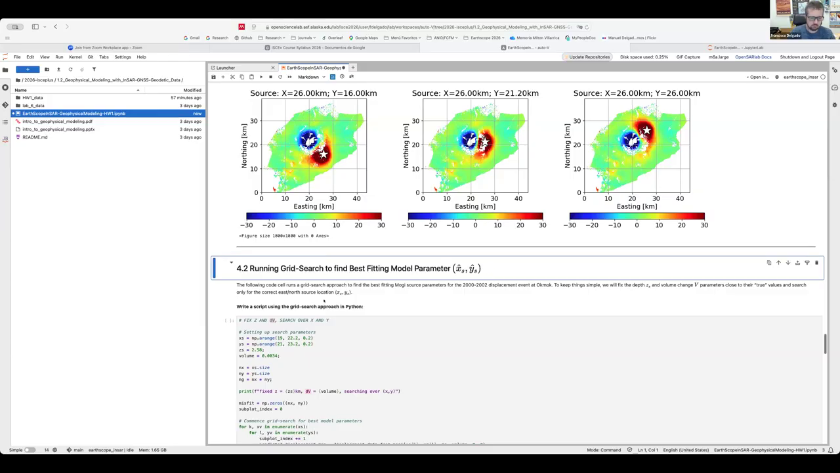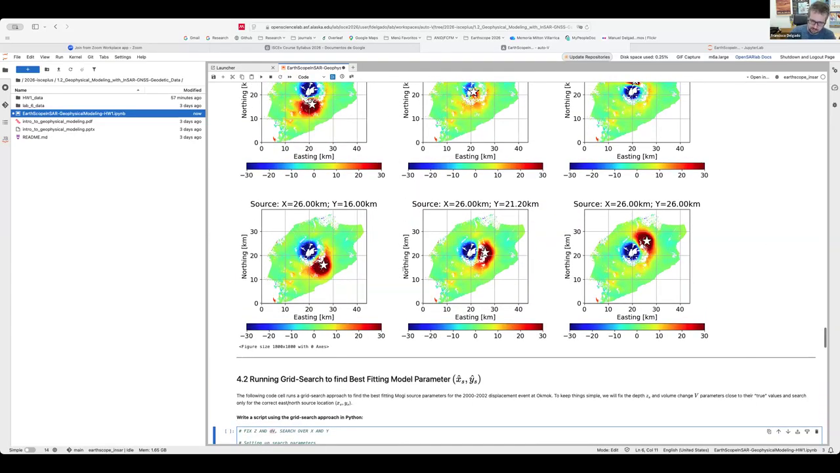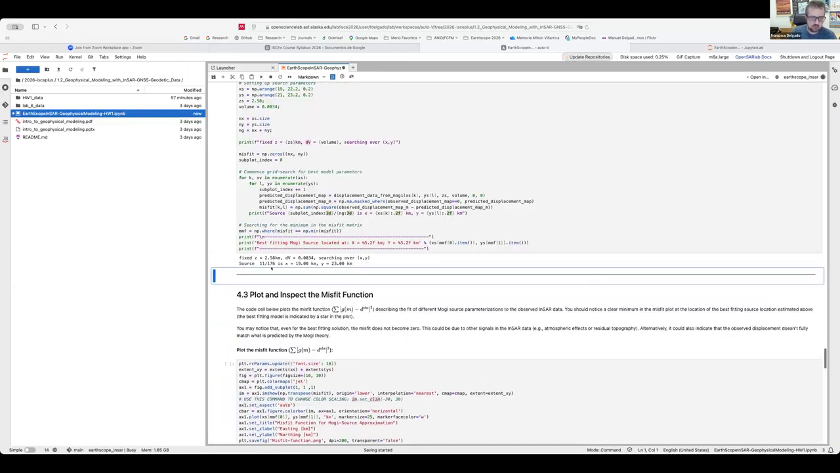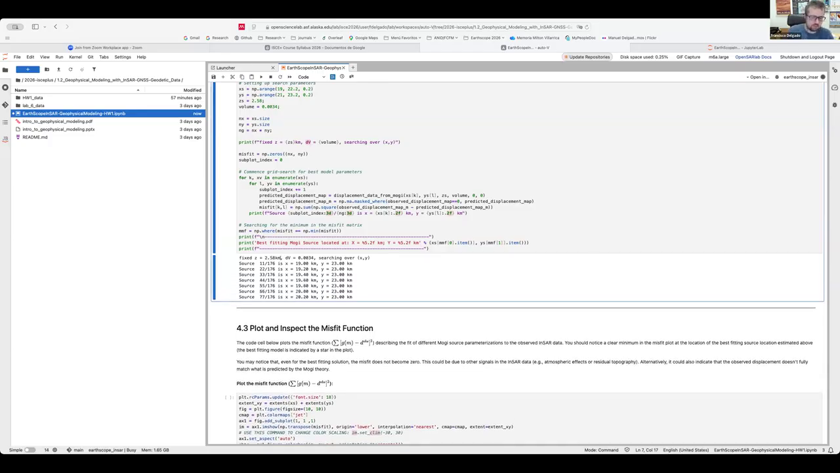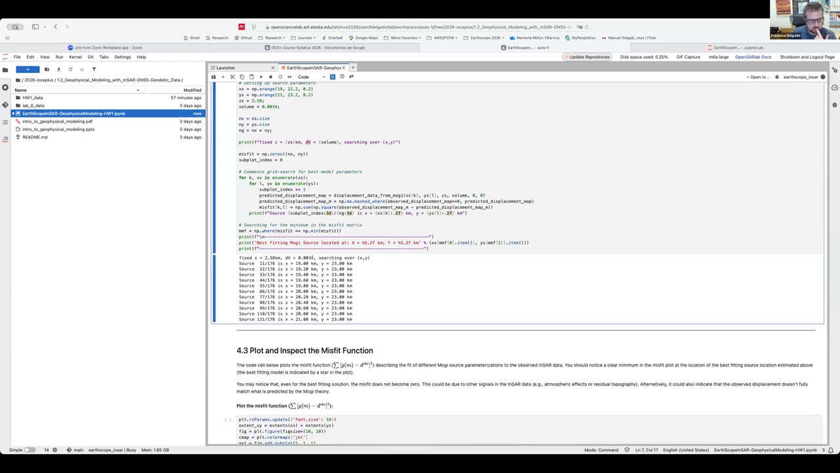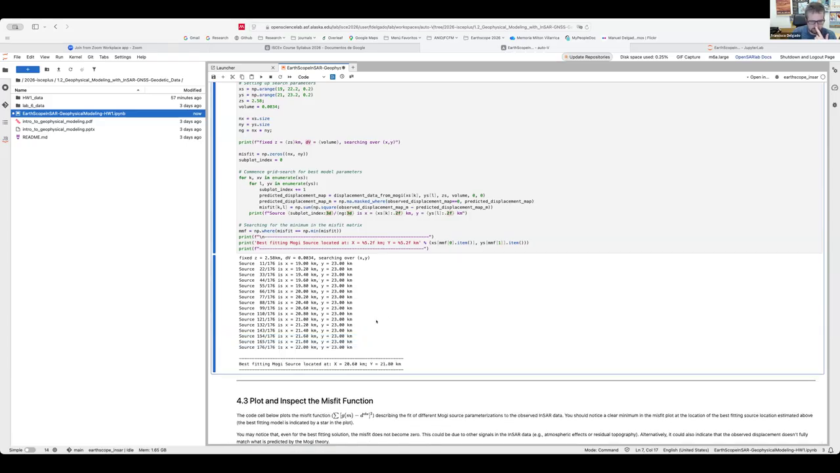So what we do now is run a grid search, which is, again, just looping over different X and Y values for the horizontal location of the Mogi source. You can see here that given a fixed 2.58 kilometers for the source depth and 0.0034 cubic kilometers for the source volume change, we are looping over different model parameters.